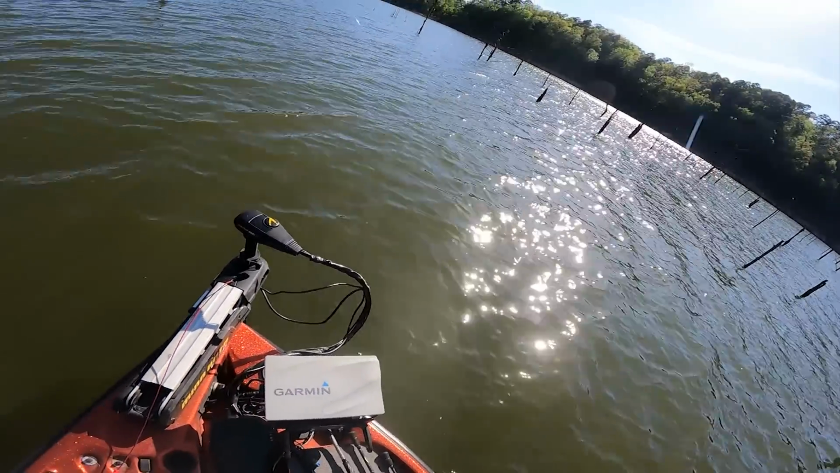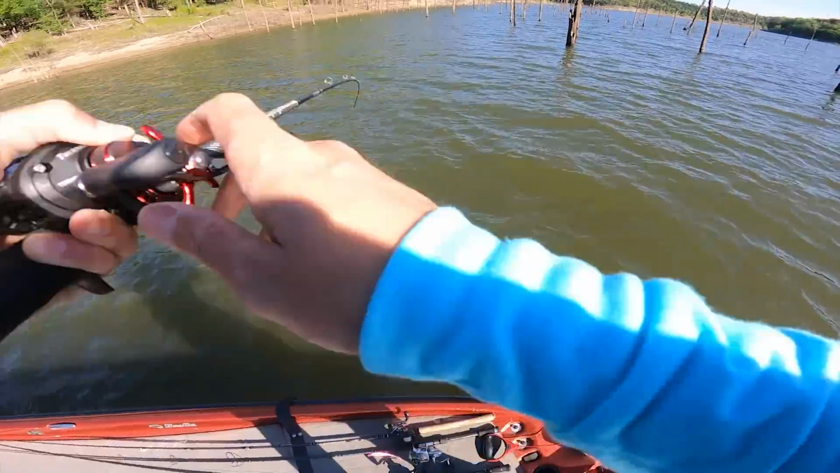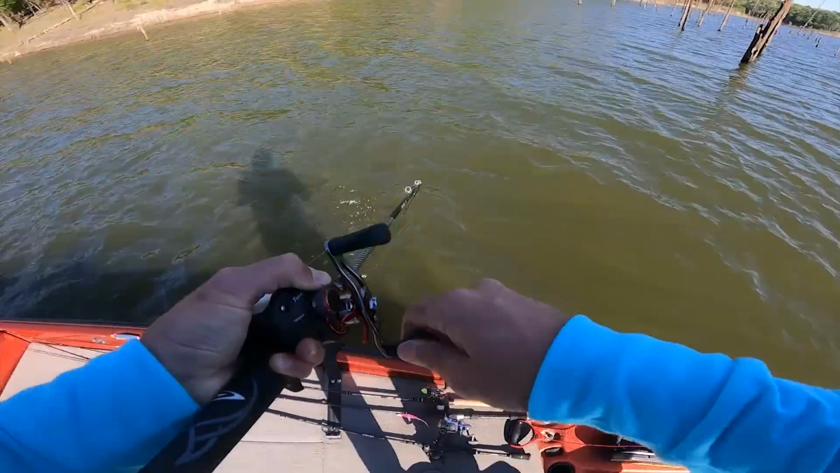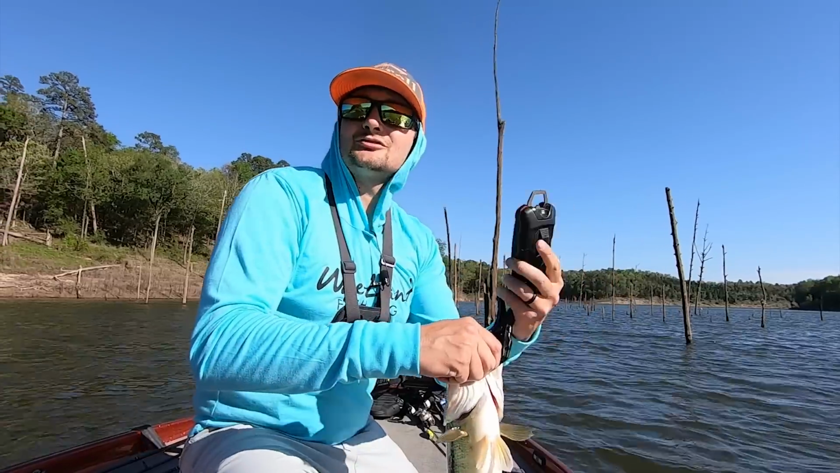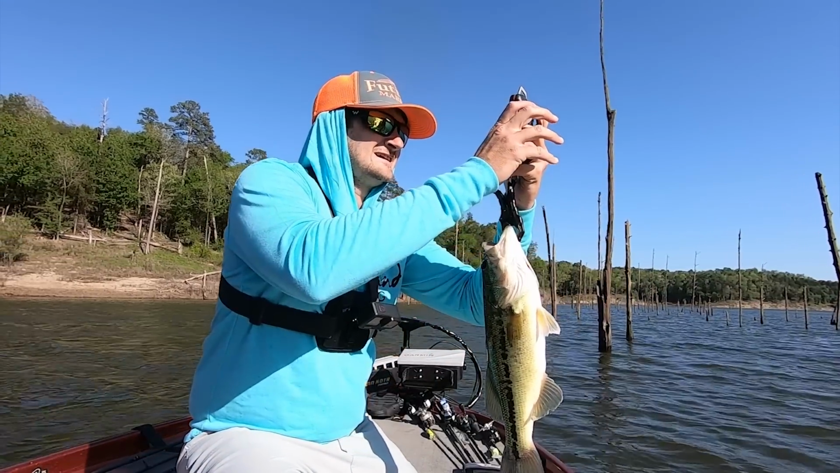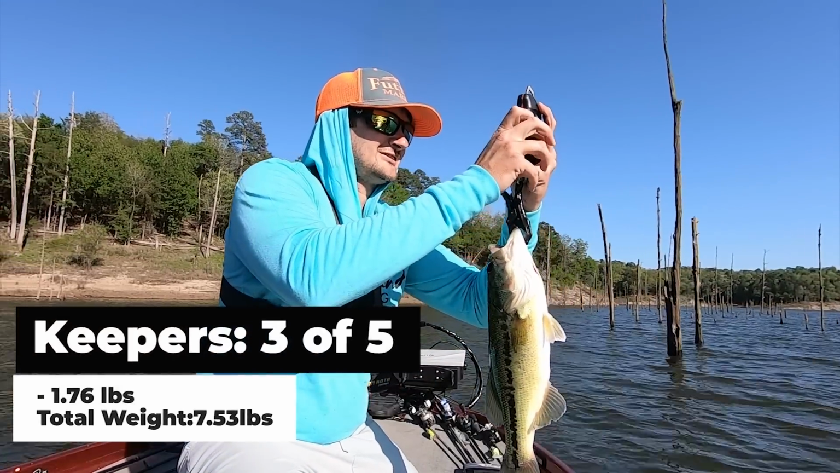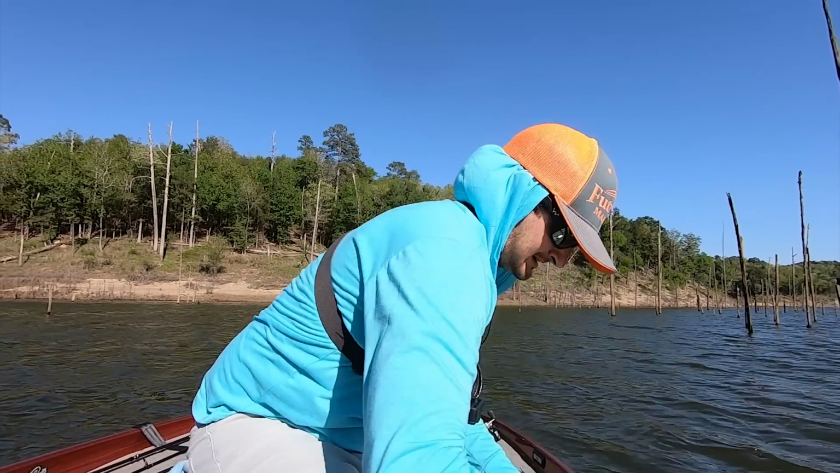Got him. Got him. Truck, I was just about to say that. He'll keep. There we go. That's a good fish. I was about to downsize and change my hook. 176.